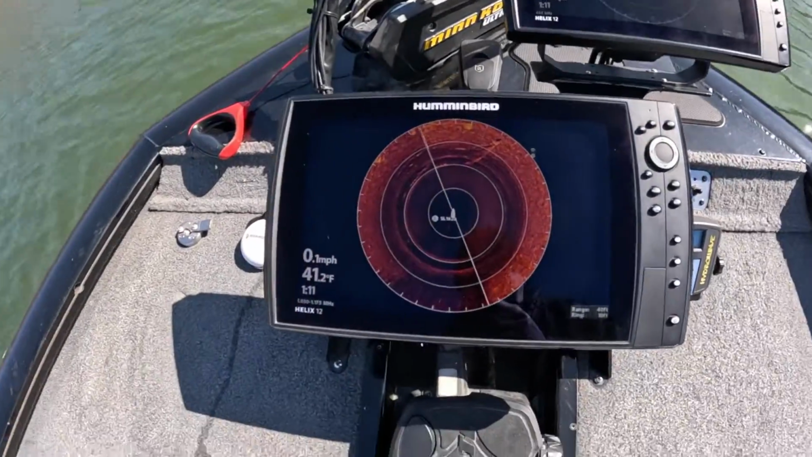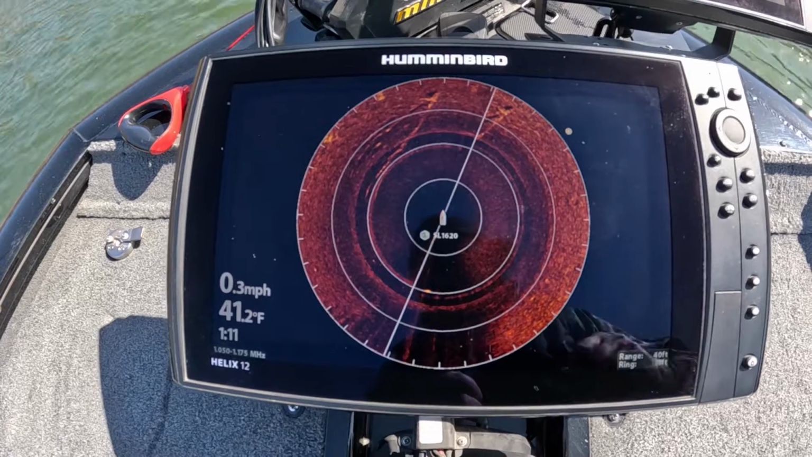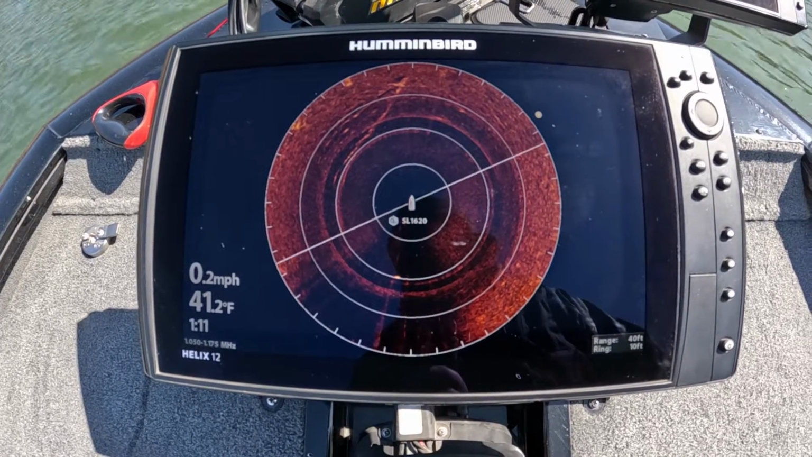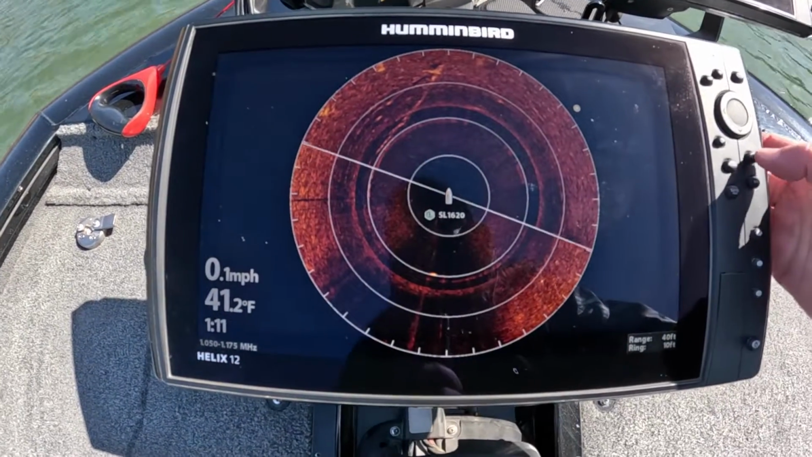Well, we've moved over to another brush pile. Conservation has dropped over here. We're south of the W Bridge, and I picked this up when I was coming up through here in this little cove on my side imaging, and it looks really nice on side imaging. Mega 360. You can see this tree. It comes up into the water column.